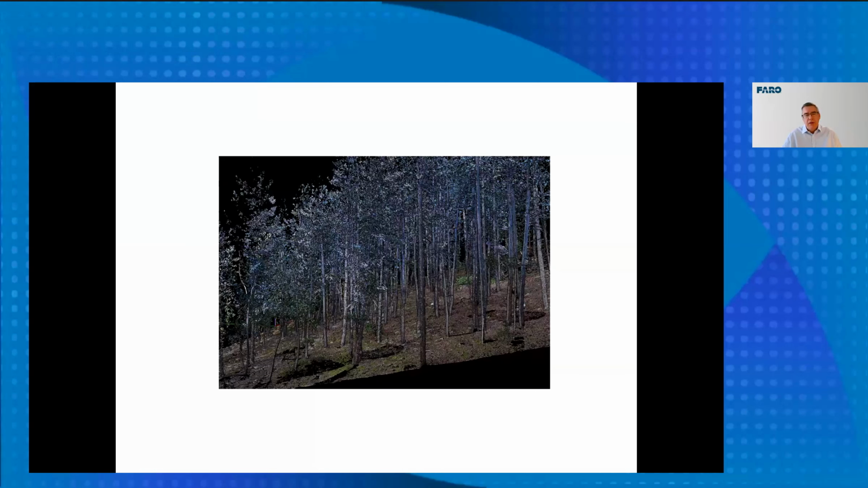This is another picture of something similar. Here we're in Scotland, where I'm from. What we were doing here is a digital version of the collection of a sample plot. In the forestry arena, they like to do sample plots, which give them a representative area within a whole forest. So they measure certain attributes of the trees, and then they extrapolate that to the whole forest.